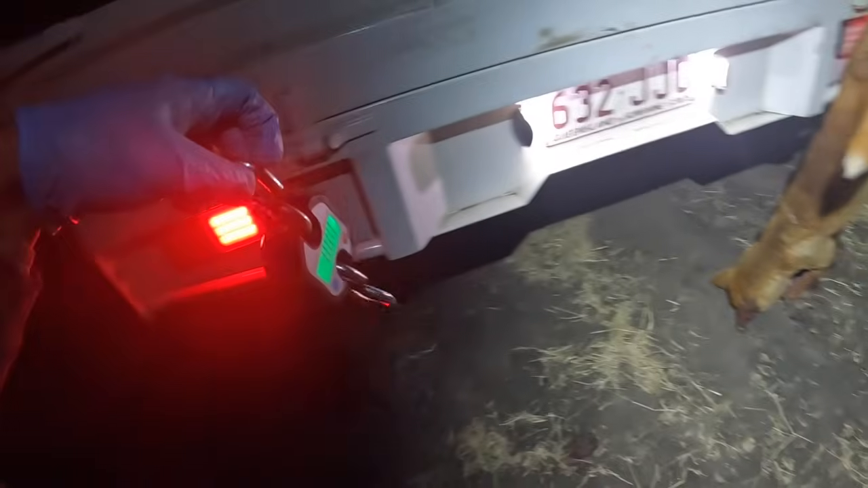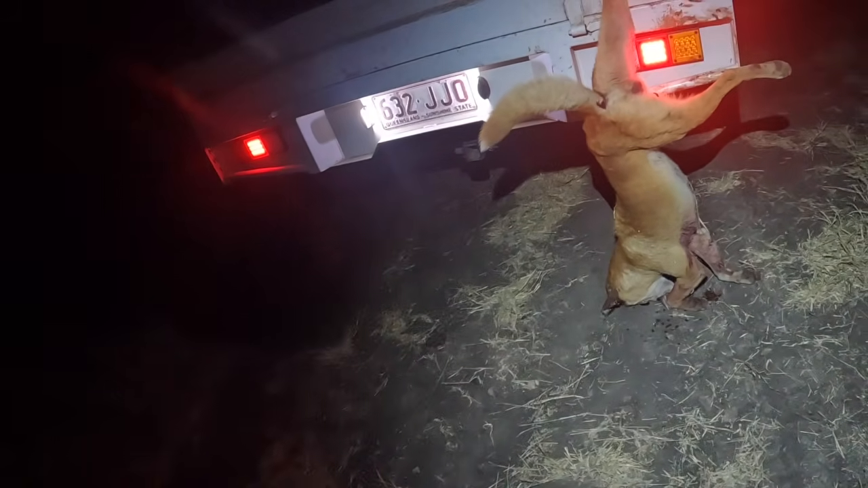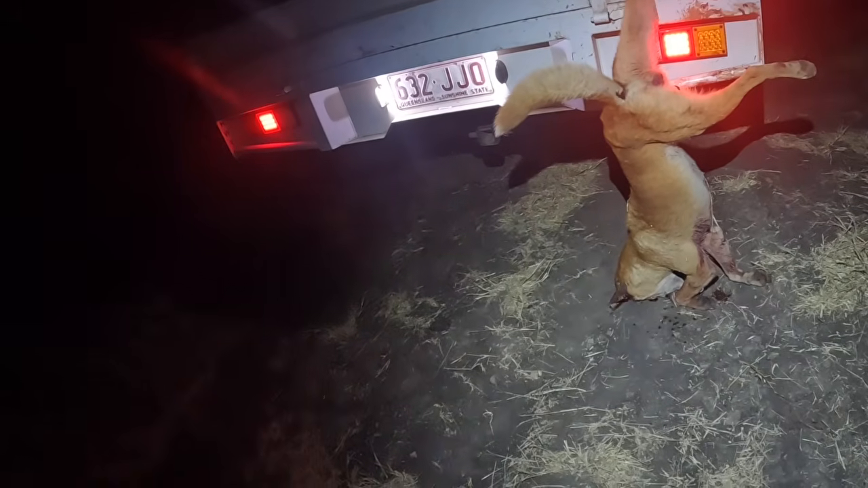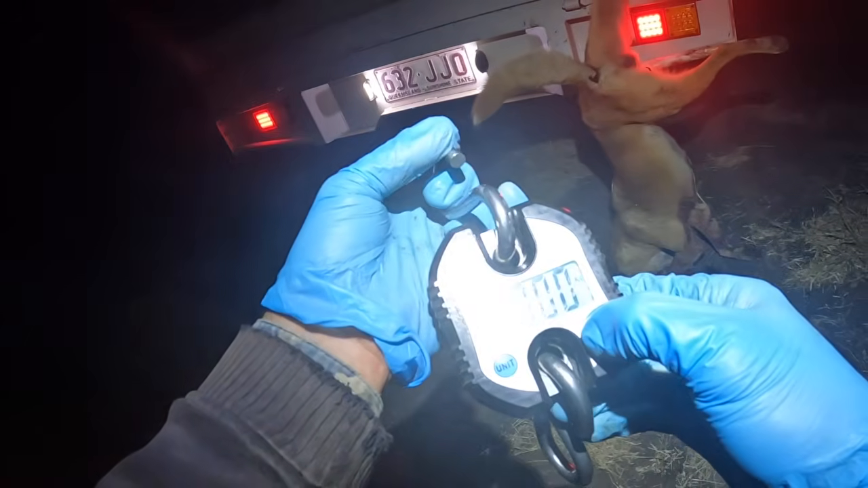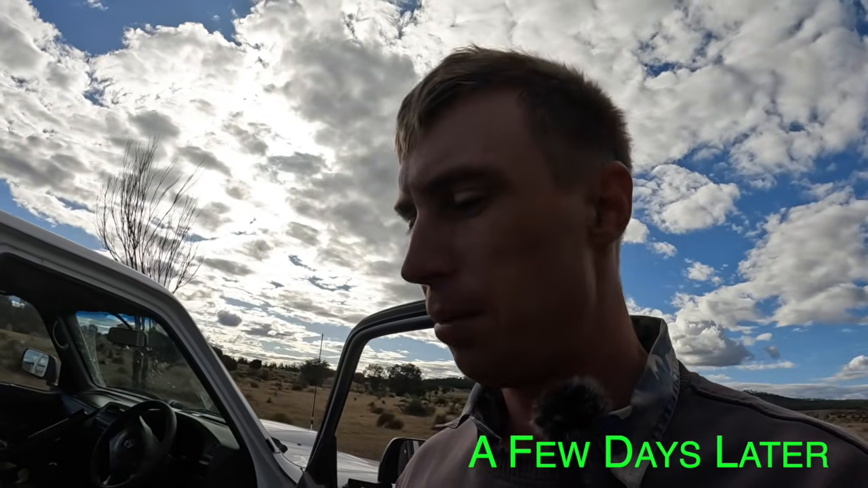Hard to hang on to him. Hang him up like that. Well, there you go. He's a big dog. The other one I got this morning, he was only just dragging on by his nose. So that's a big animal. Just coming around, we had a bit over half an inch of rain last night, and